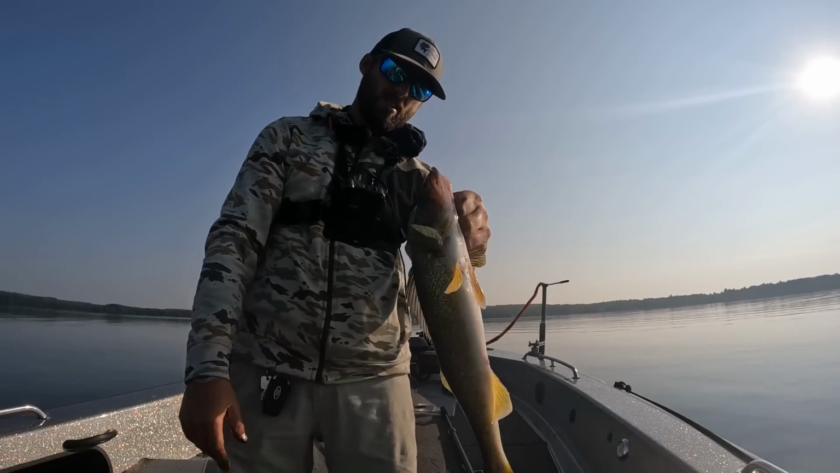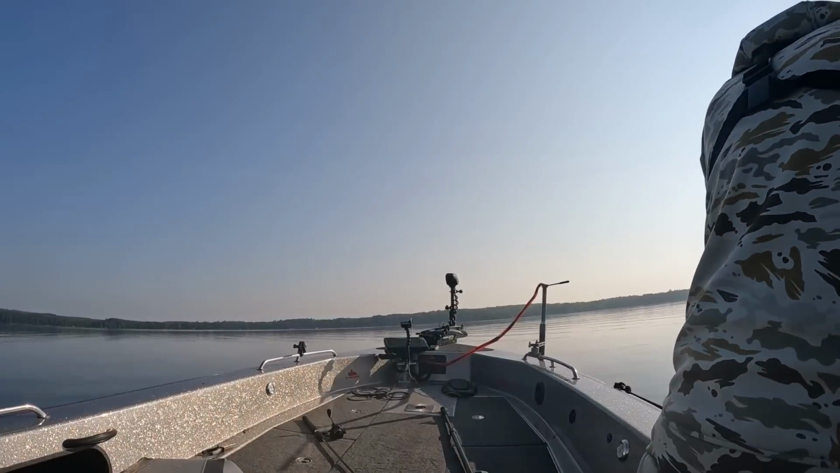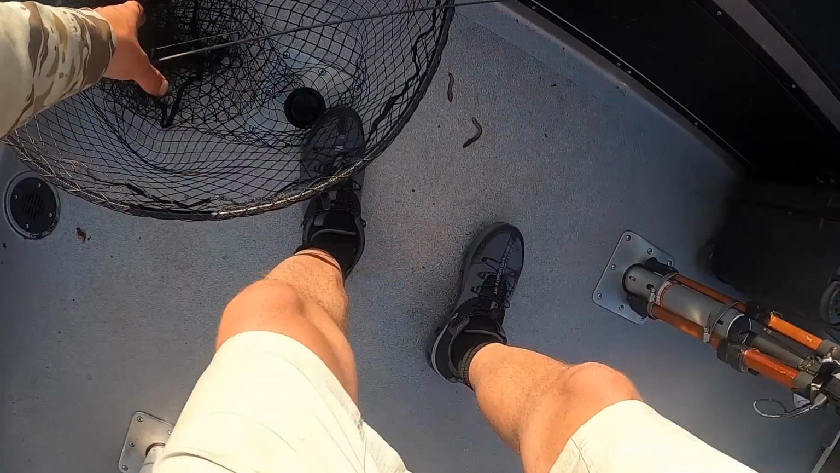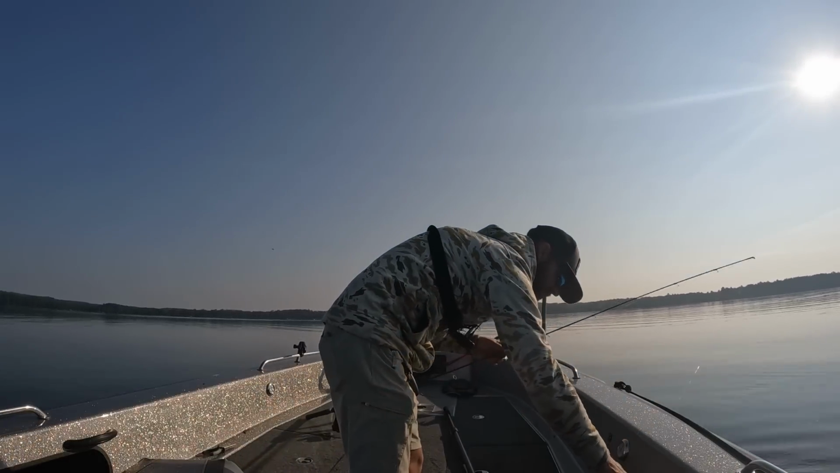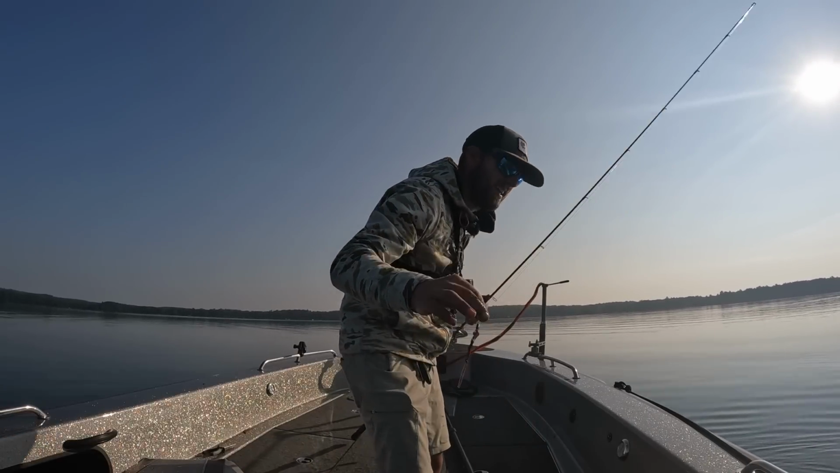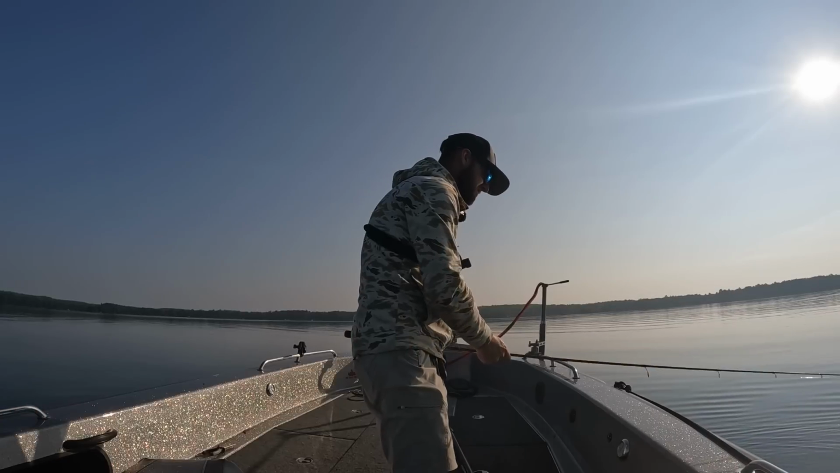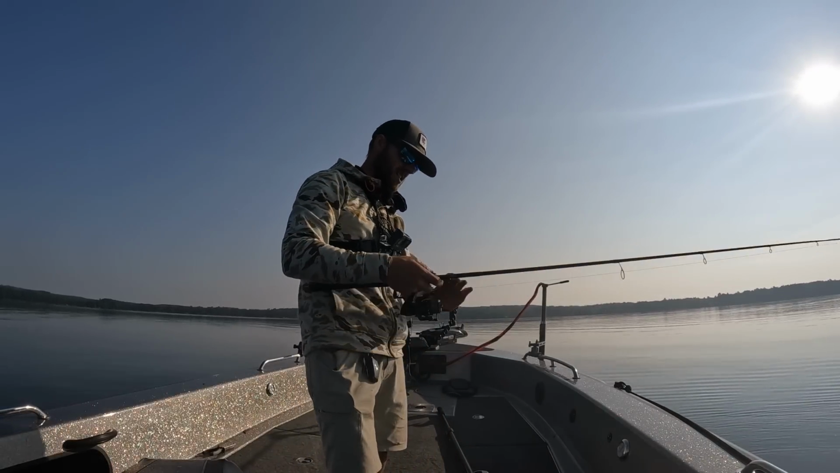High pressured water, catching walleyes on the search bait. Unbelievable tool. You guys are probably literally getting sick of me saying that, how versatile and effective this bait can be. And I'm excited to put this on a planer board in July and catch fish on it, just running a big spread. But there we go. There's another nice fish on.